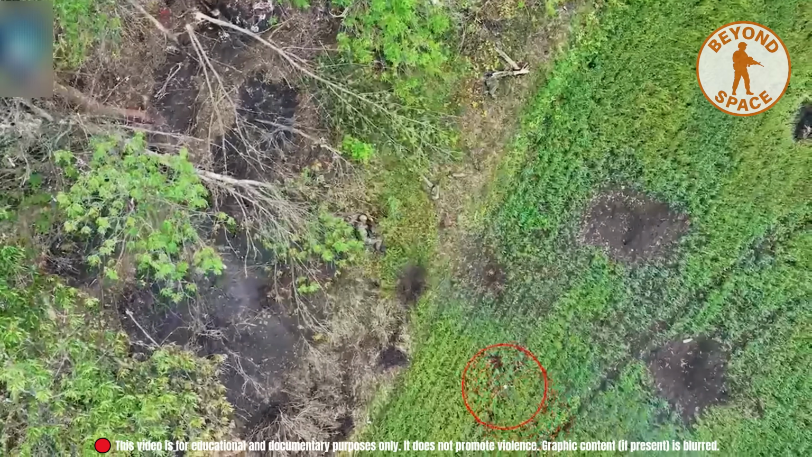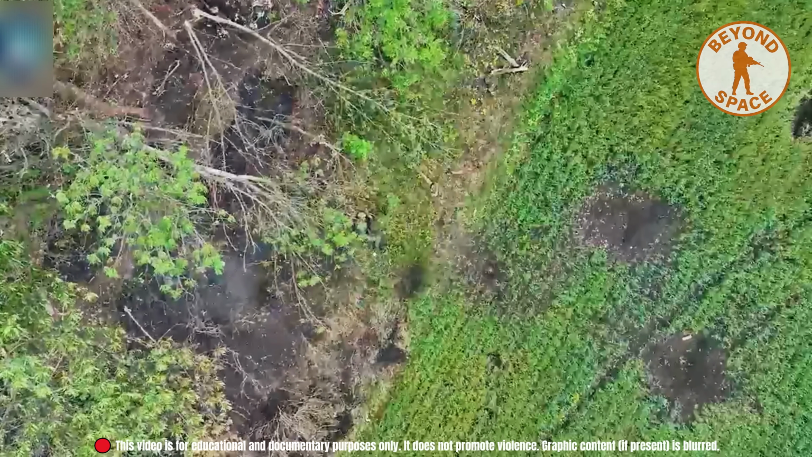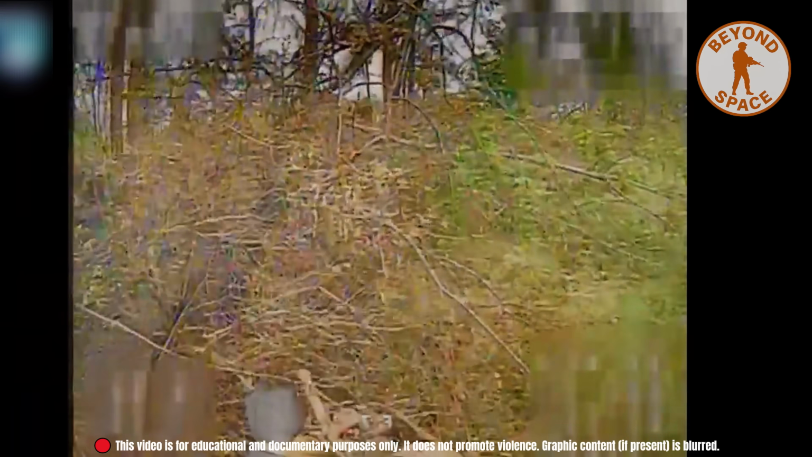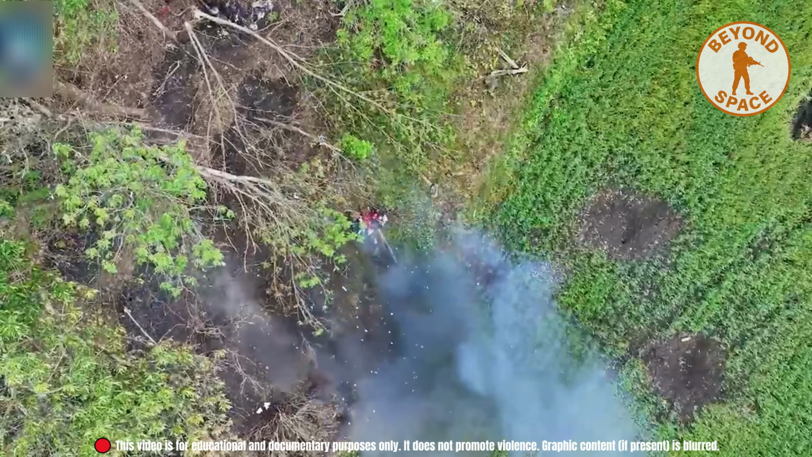But a second drone appeared immediately. No hesitation, no gap in timing. One covered, one finished. This layered tactic eliminates uncertainty and leaves no room for second chances.